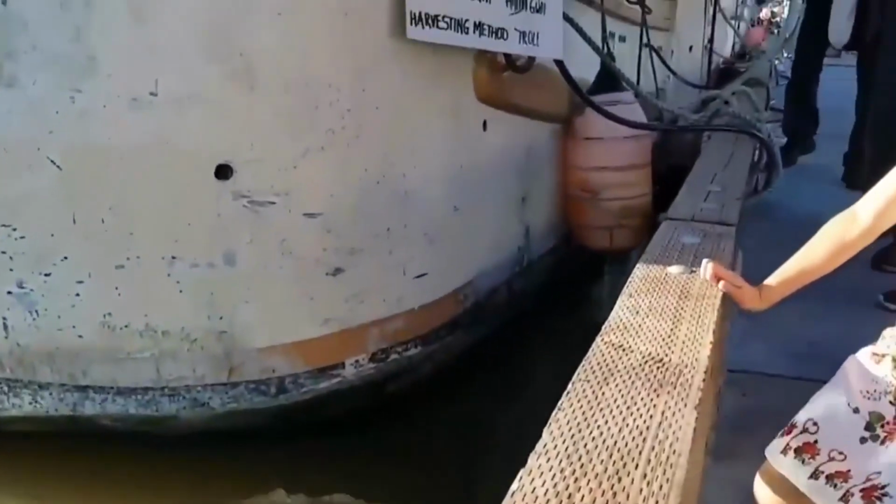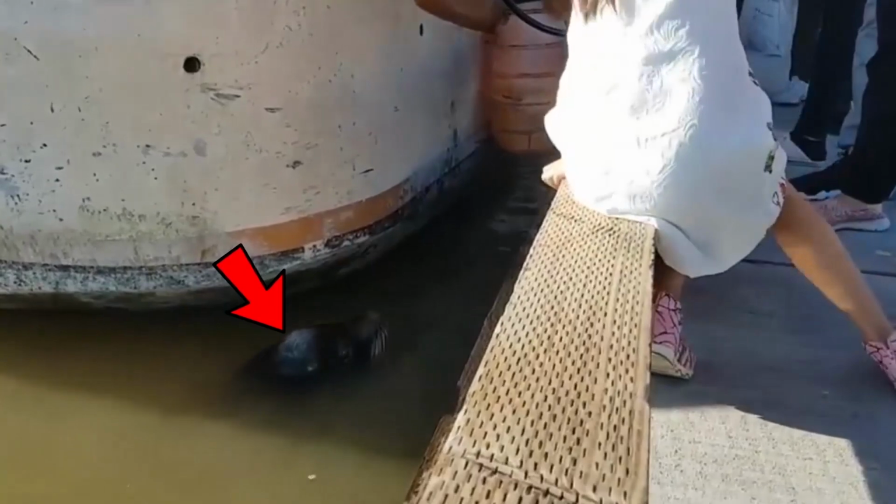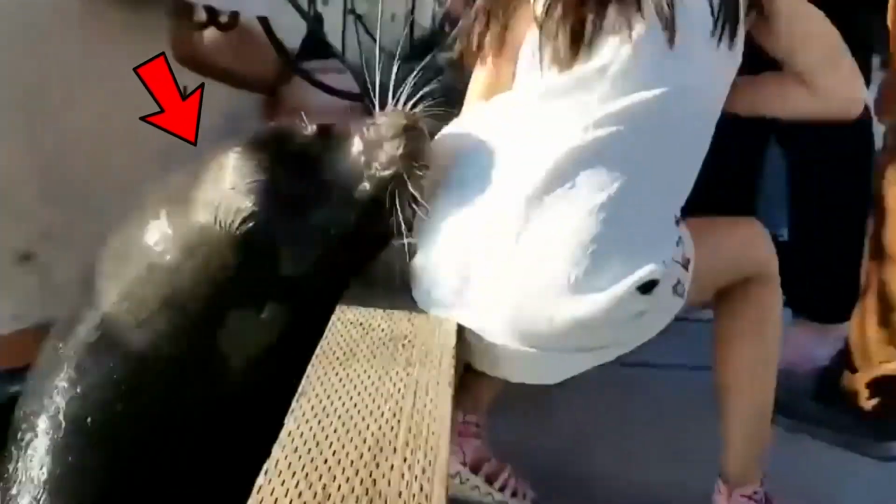Okay, so I've got a creepy story for you. A girl was taking a break near the harbor when, out of nowhere, a sea lion popped up, grabbed her, and dragged her into the water. Her family and bystanders freaked out, but luckily, a brave dude jumped in and rescued her. It was a shocking incident because sea lions usually don't attack people without a reason.